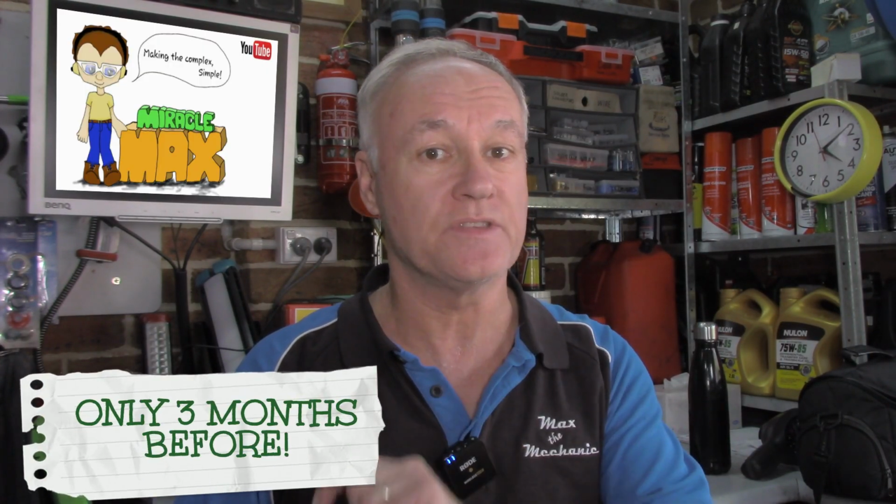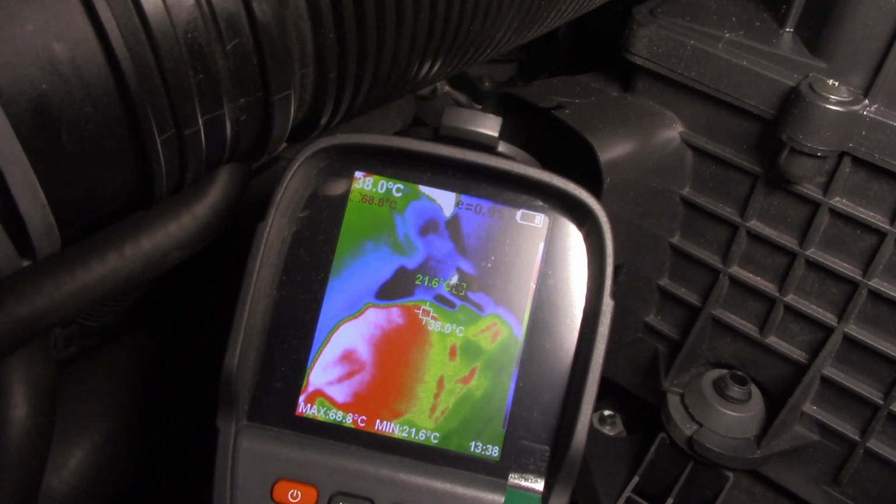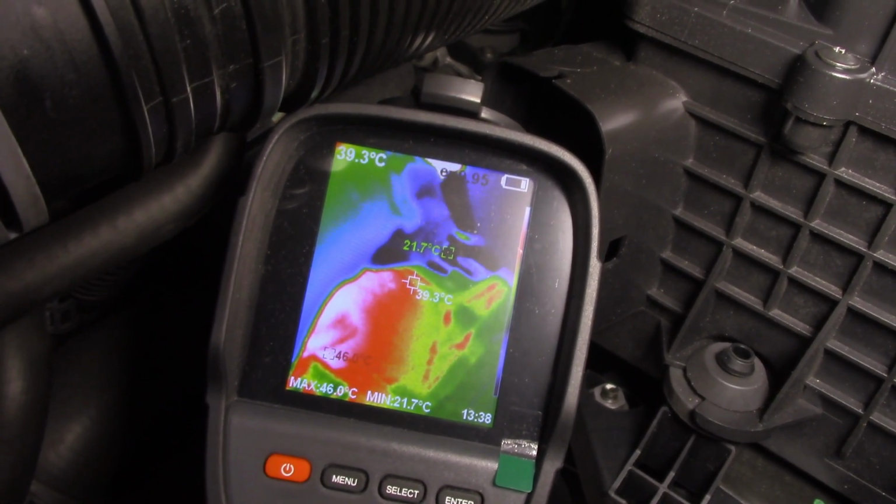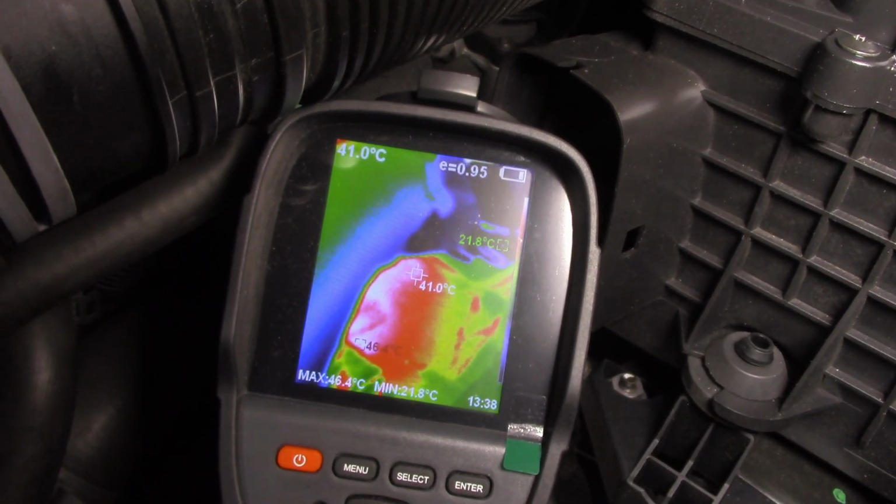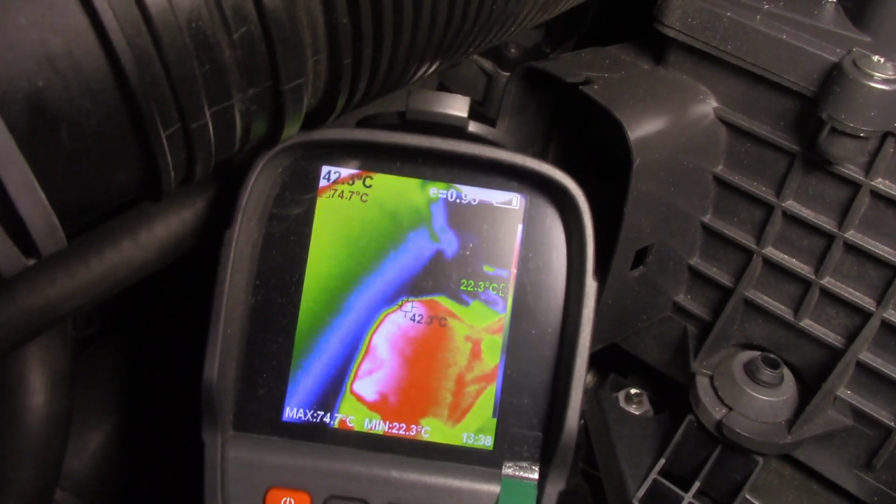Just the other day I was able to solve an overheating issue on an Audi A1 that had already had the thermostat replaced, genuine thermostat mind you, and I was able to pinpoint the problem with the thermal camera, and I ended up replacing the entire unit. And it's what, 21 degrees? Doesn't look like that's opening at all, does it? Like on that side of it, it's hot this side, but not that side of it. So that's kind of weird, isn't it? Maybe that's the reason. Might be they didn't do both thermostats. Perhaps they just did one of them. And, you know, that might be the cause of it.